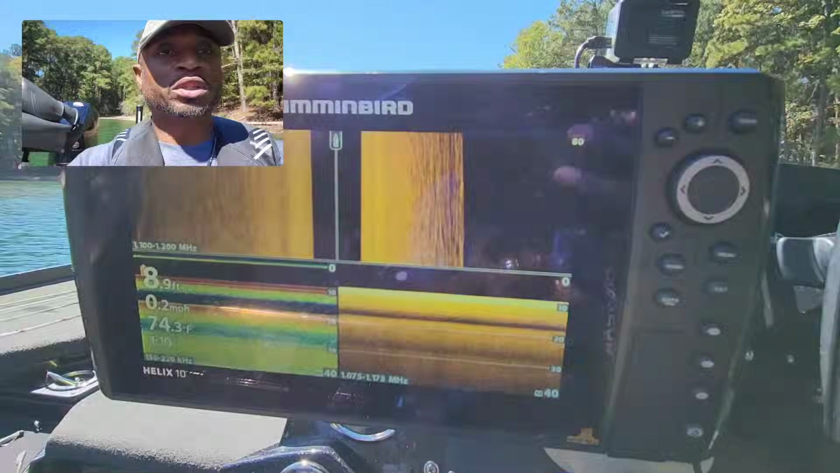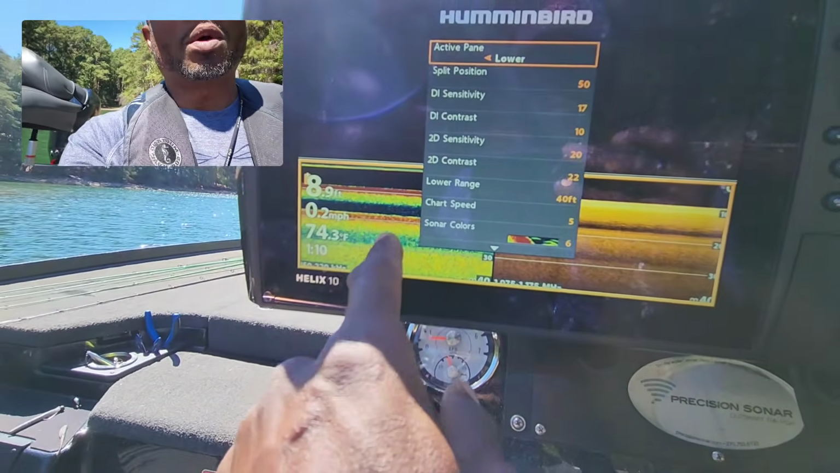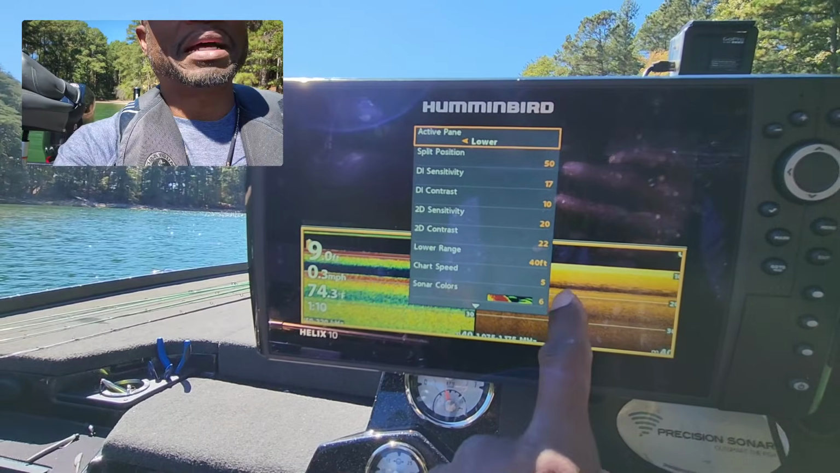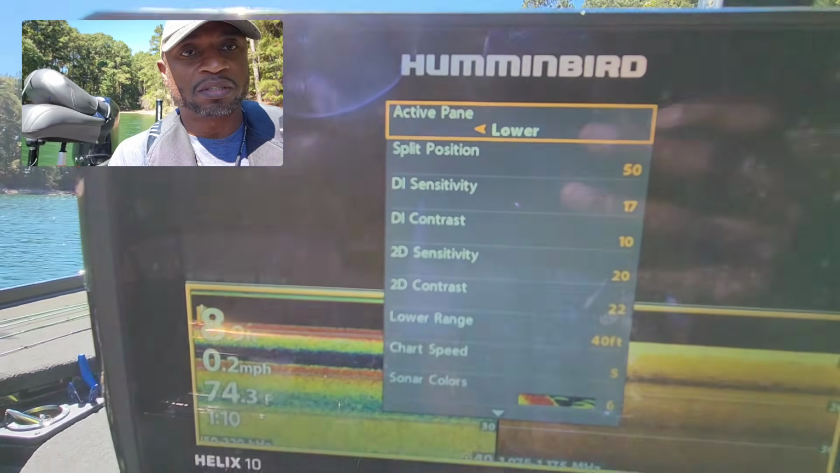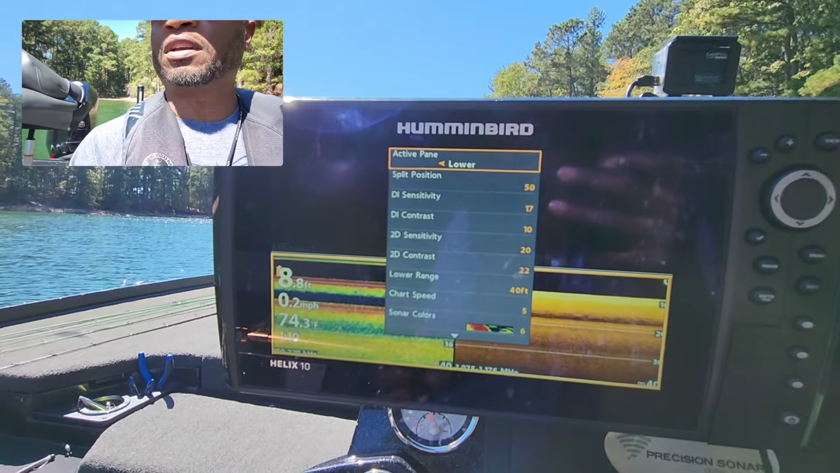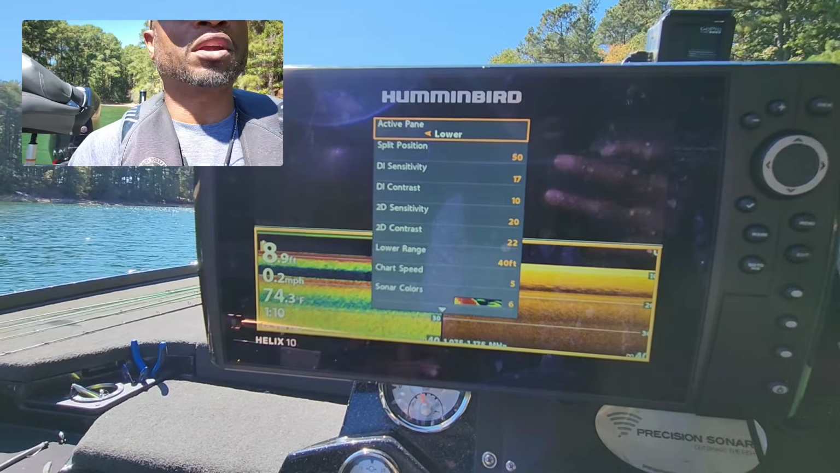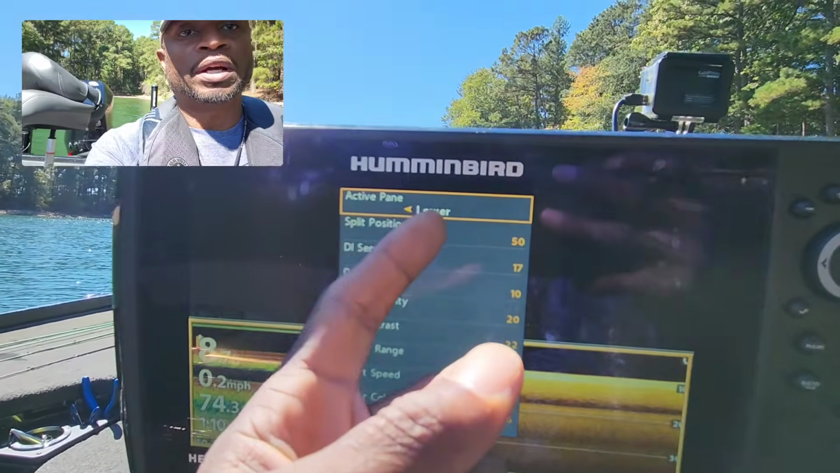So let me go ahead and switch this around and show you guys my settings first. On the lower pane, I have my sonar, my down scan, and these are the settings that I currently have on, just so you guys know. But as always, you need to set those specifically for whatever lake you're at and the water conditions that you're going to be facing for that day. And I'm on the lower level, as you can see right here.